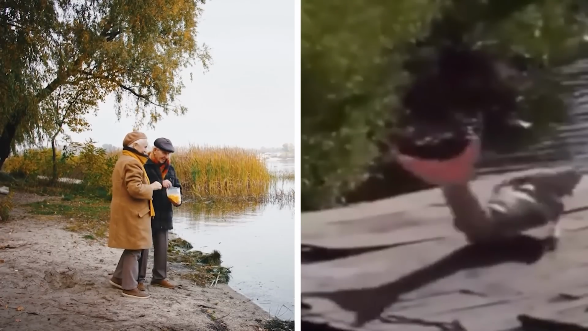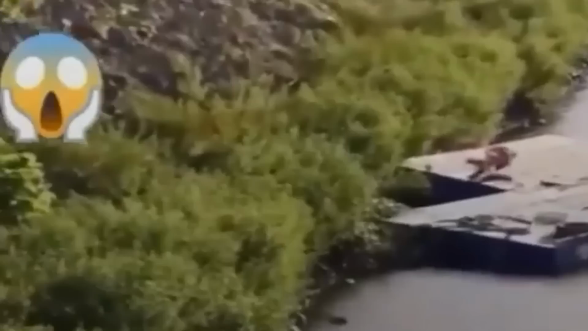She looks all confused, swimming back and forth like she's trying to find her way to the water. But here's the strange part. There were people around, and they didn't do anything. I mean, come on, if I saw a mermaid, I'd be freaking out. You'd think someone would have called the authorities or something.